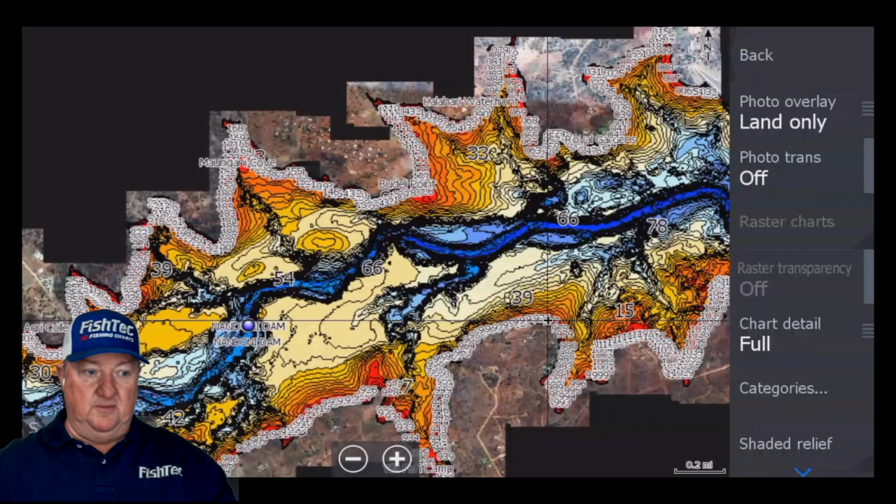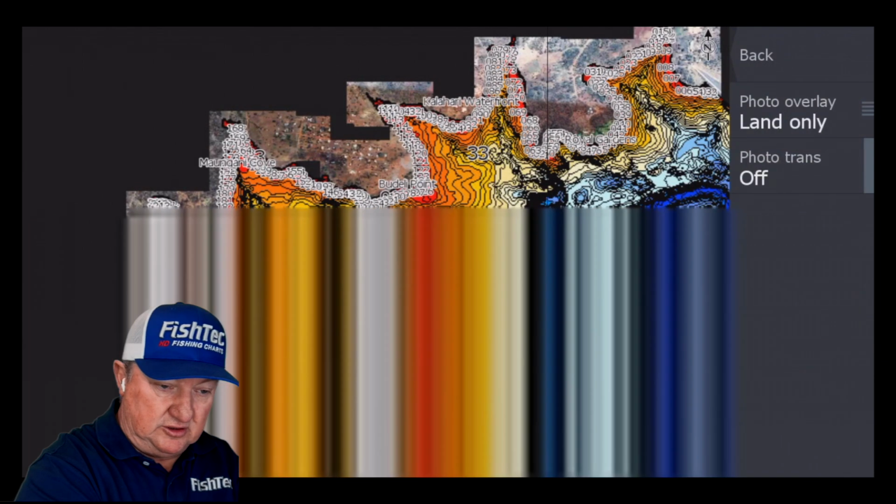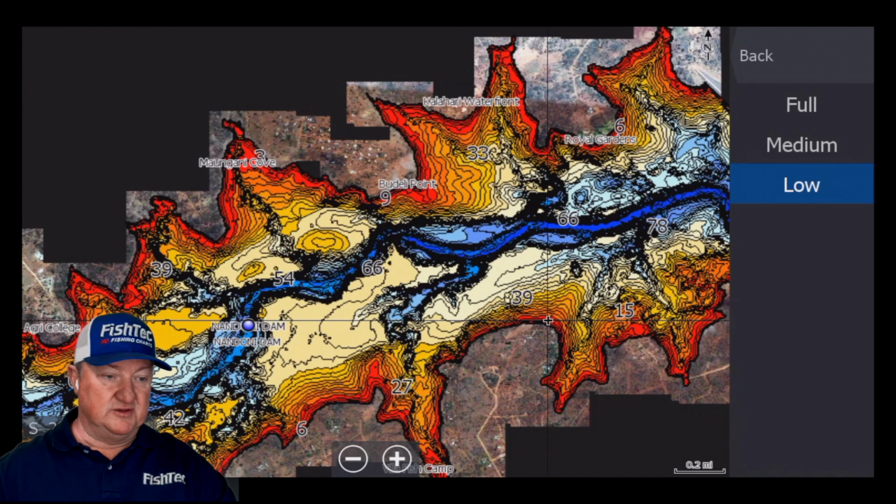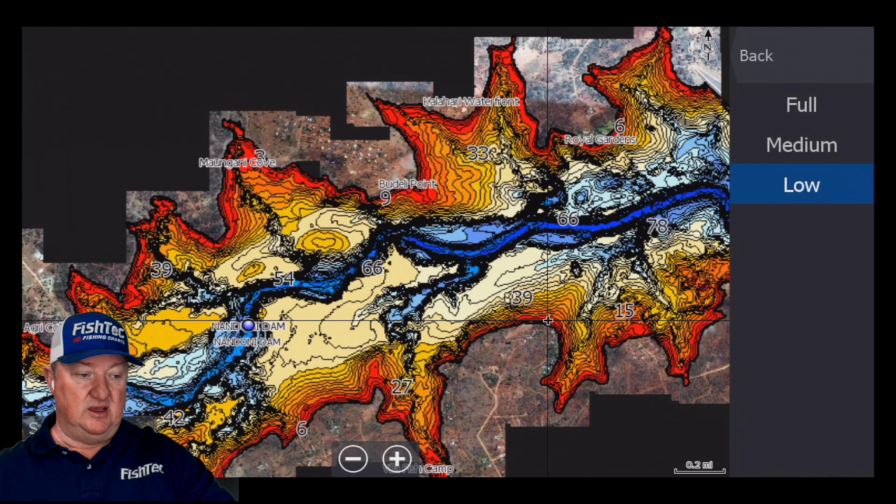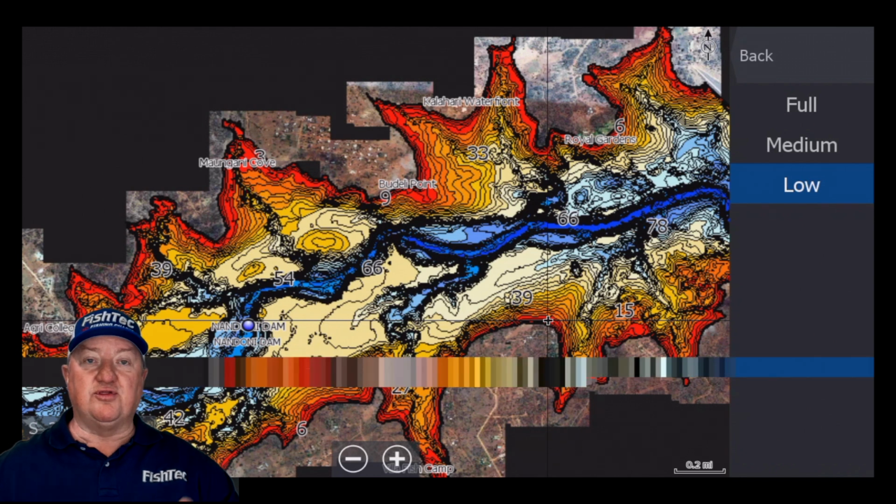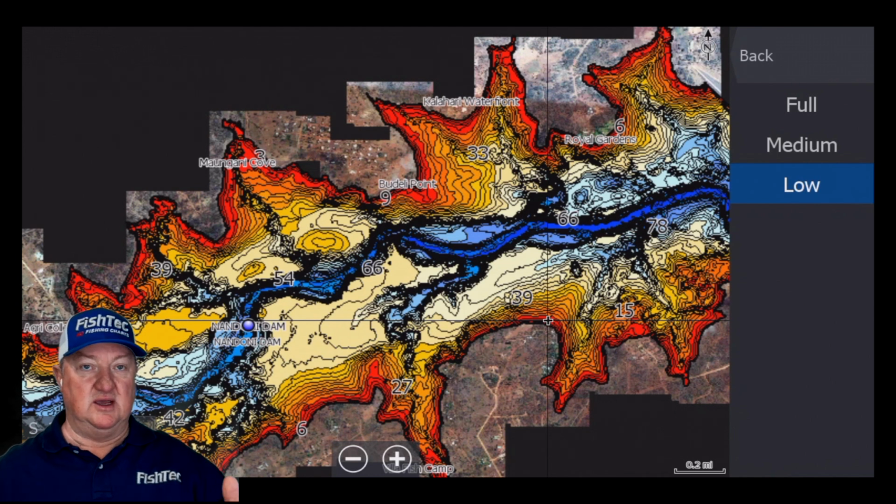So first of all, remember we identified, let me turn our photo down to low so it doesn't get so cluttered. You can see those photographs disappear there, but the names will still be there, which is awesome. If your thermocline is at 55 feet, then I'm going to mark 60 feet as deep.